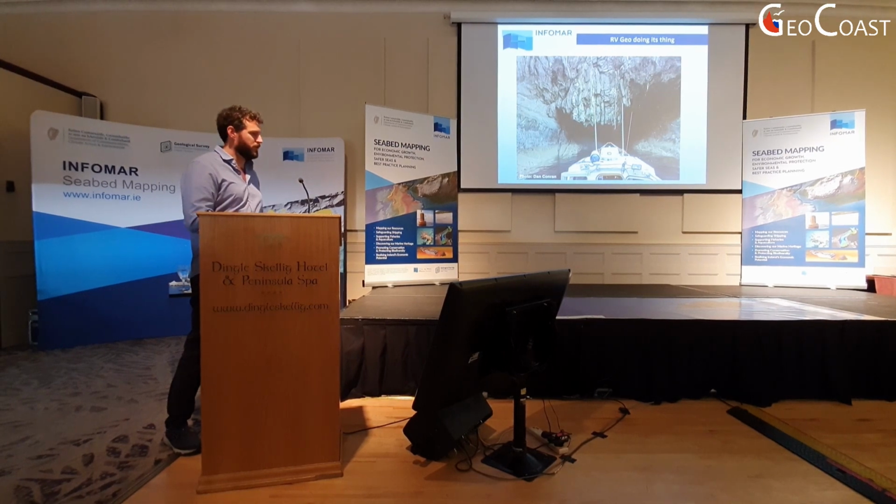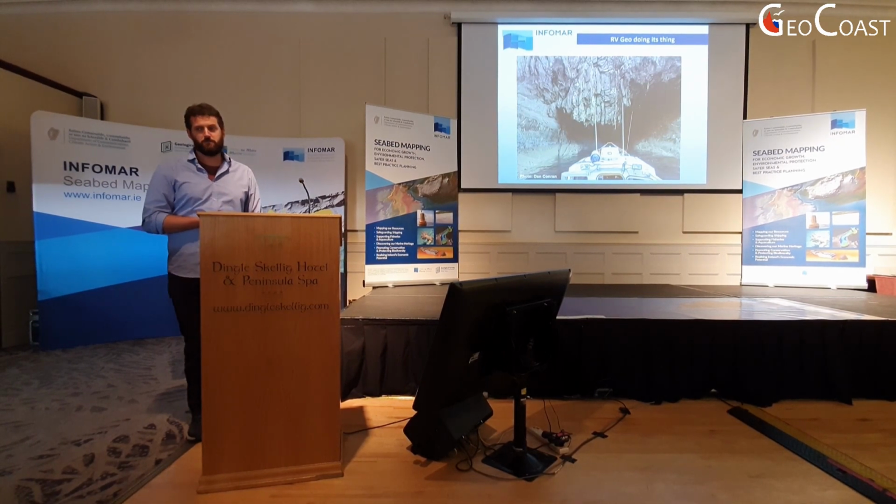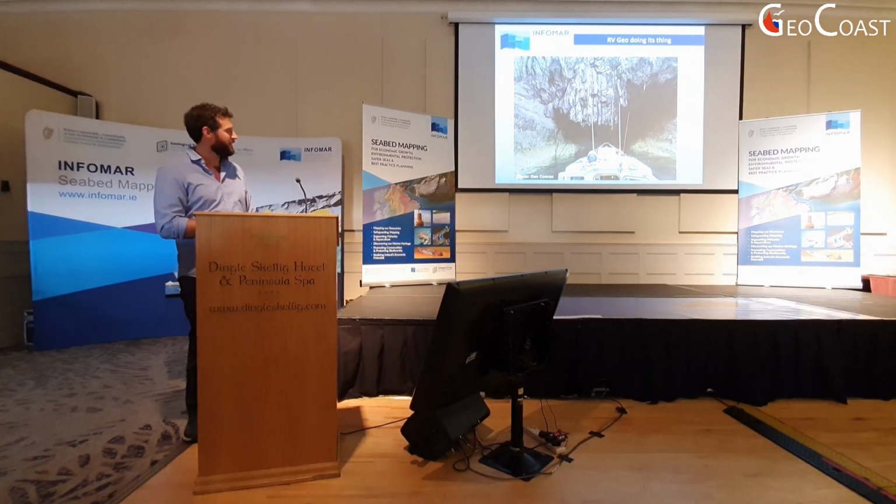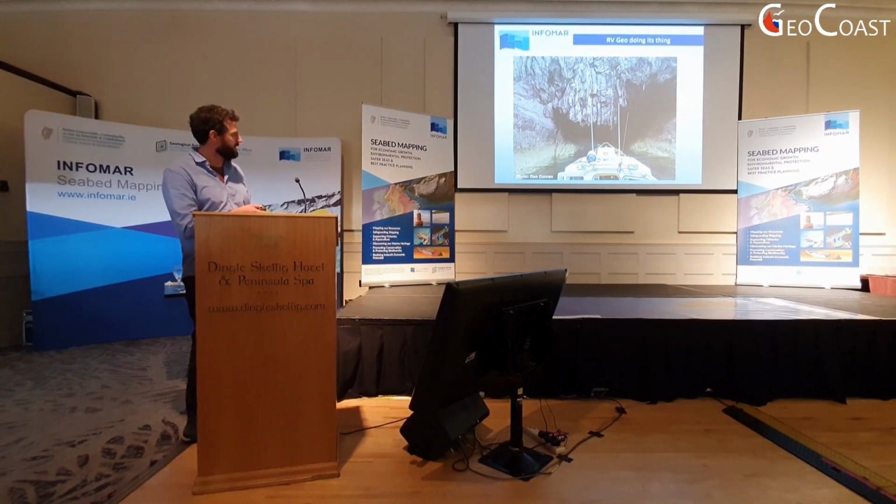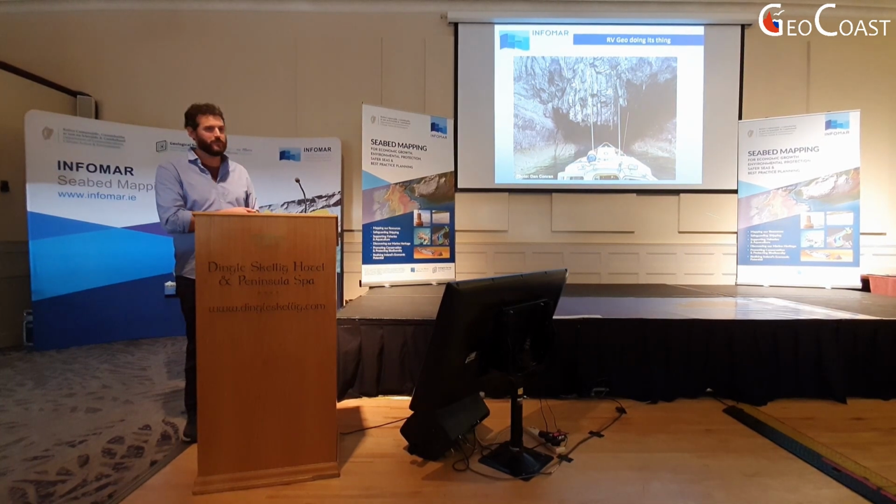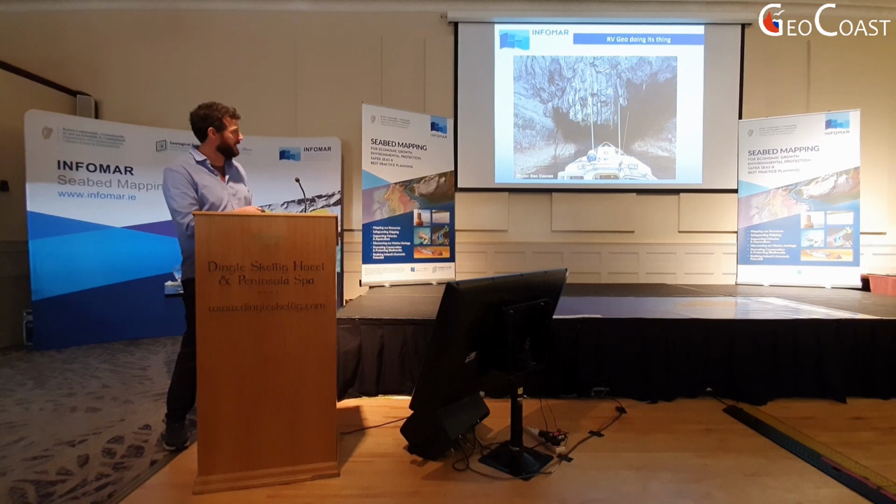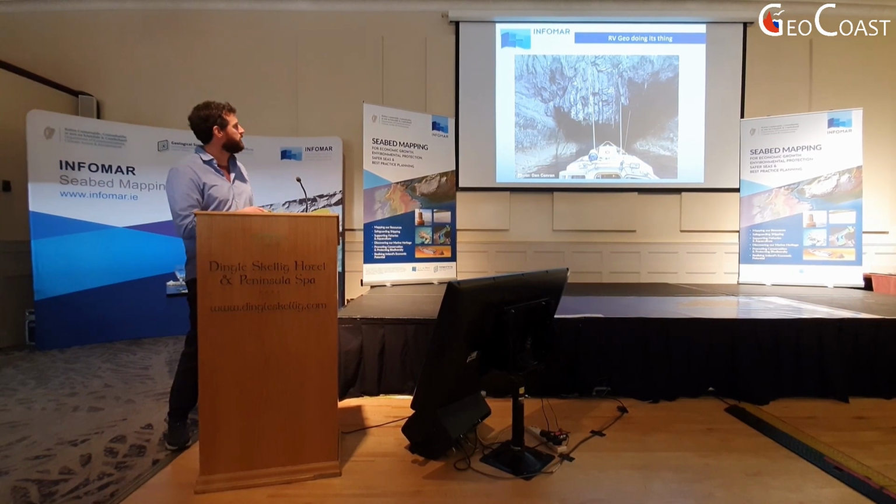And just as always, you gotta say a big shout out to the RV Geo, which regularly puts itself in this position. And this is normal. That's them mapping that last little bit of water under a sea stack or a cave or God knows where, but it's just a great shot. And the Lear has been doing similar stuff to that as well.